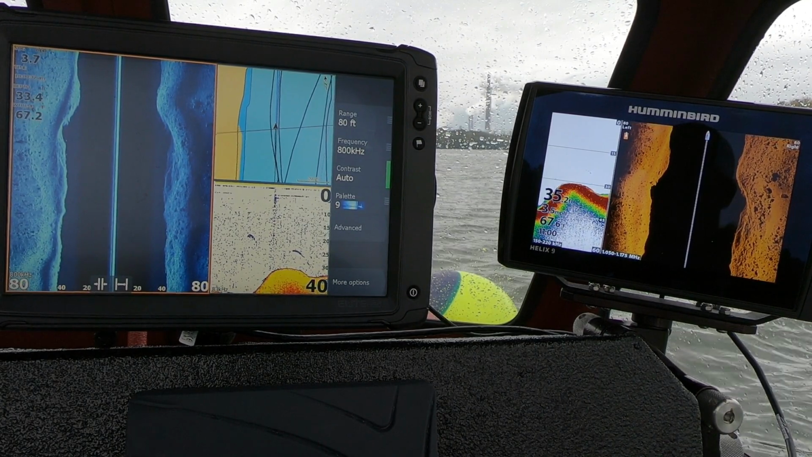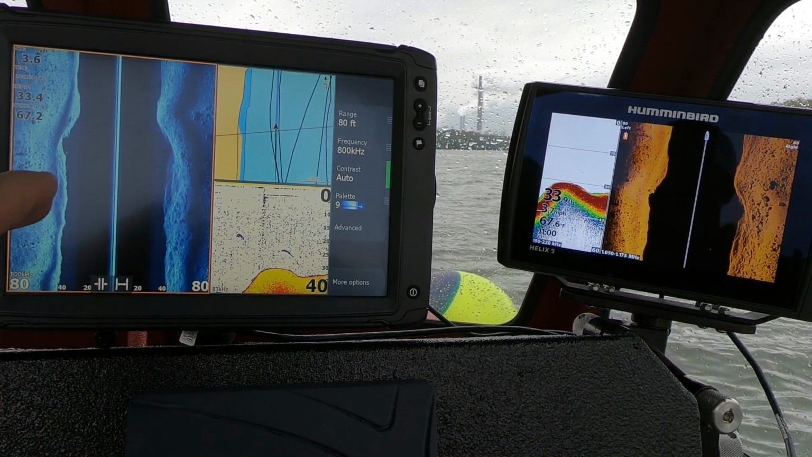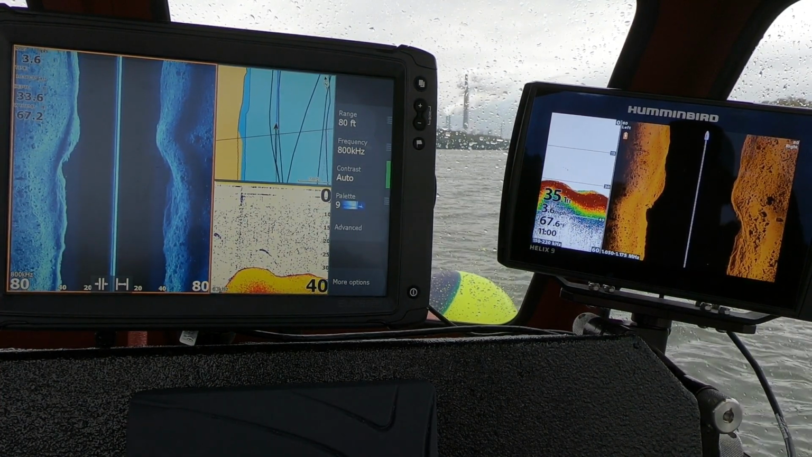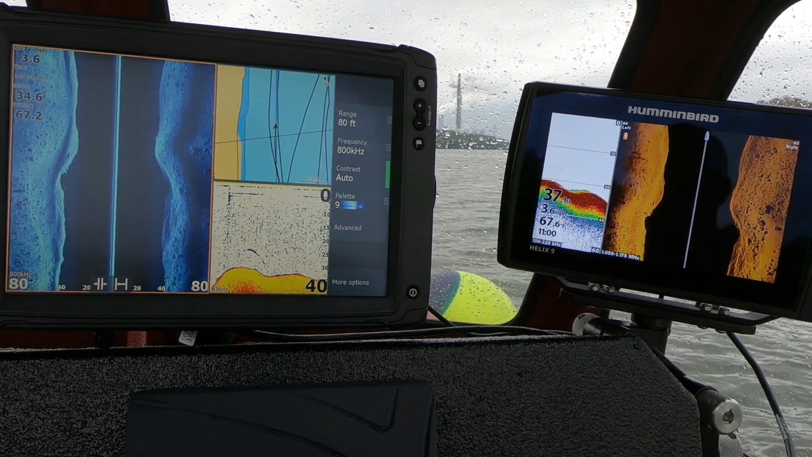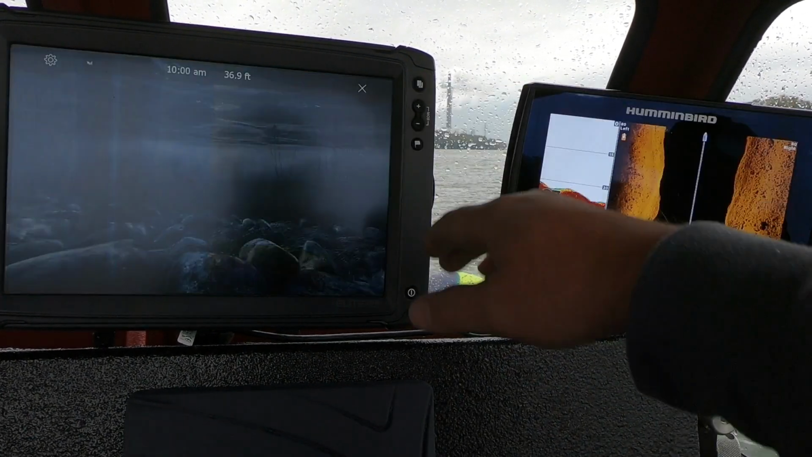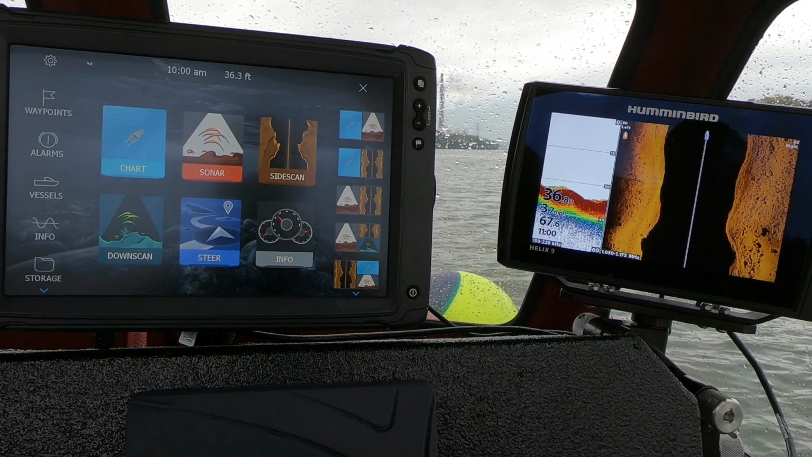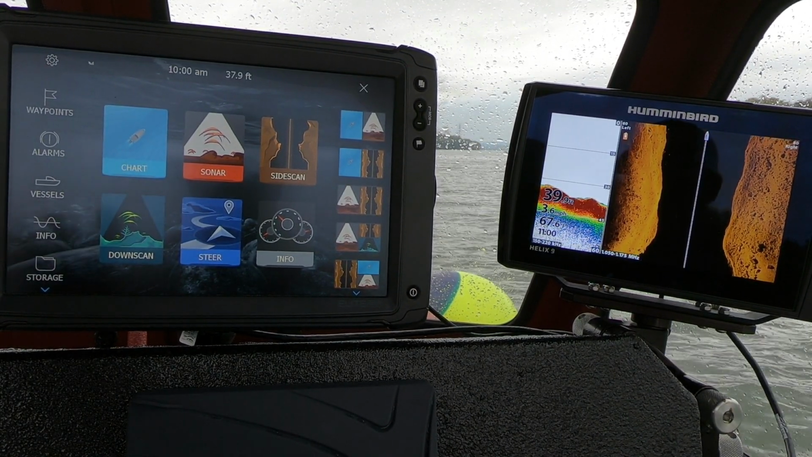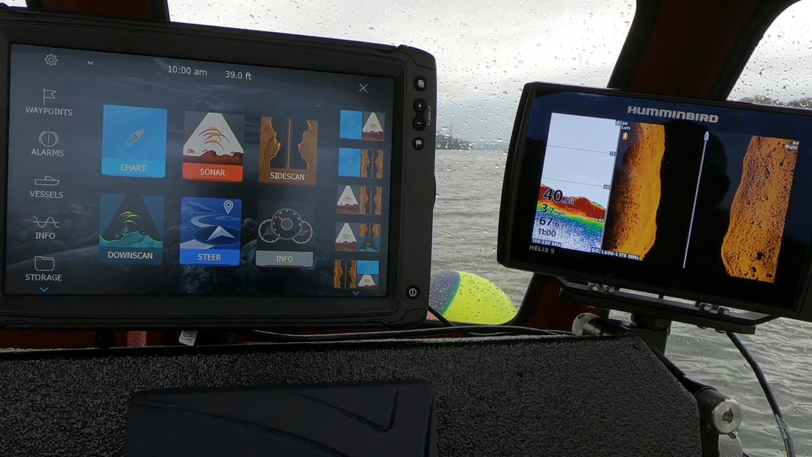Now, another feature that I like about the Lowrance more than the Hummingbird is the ease that you guys just saw to switch pages and change things by just the touch of a screen. I can do whatever I need to do.